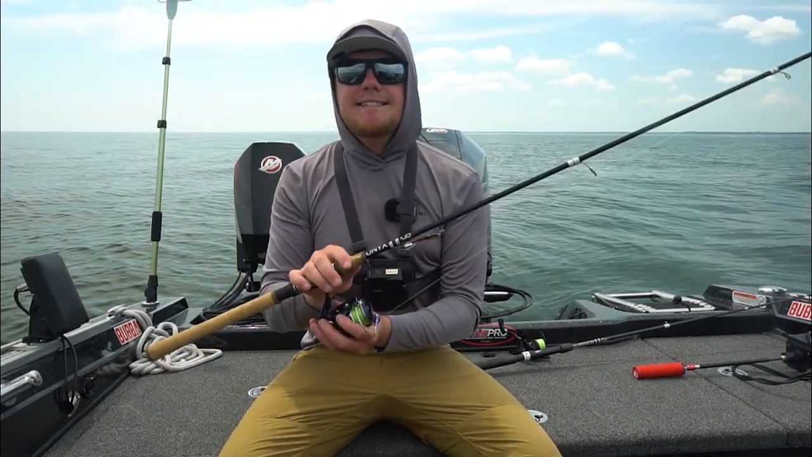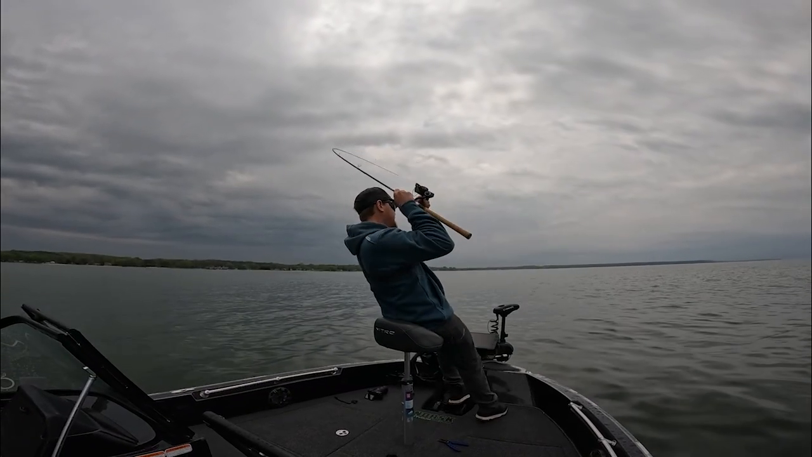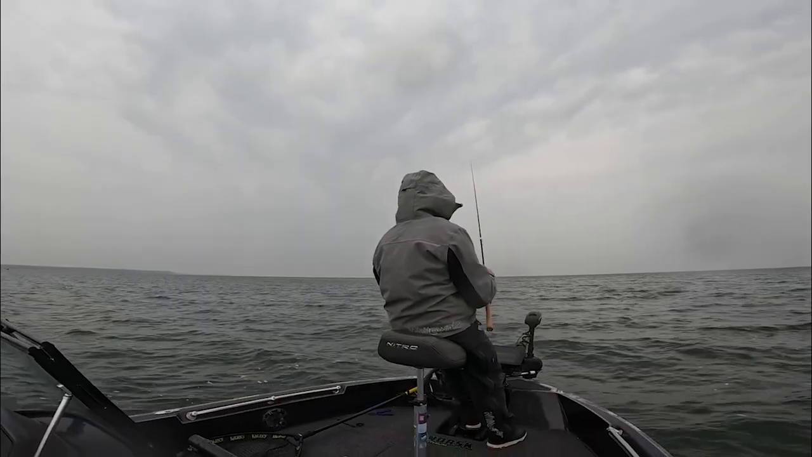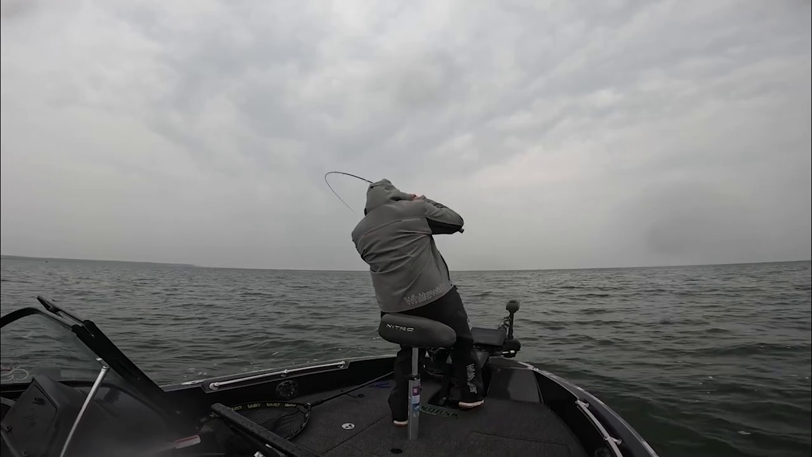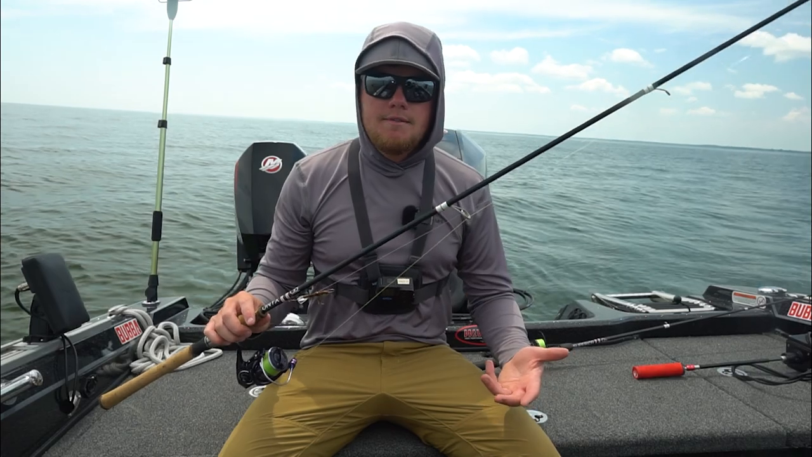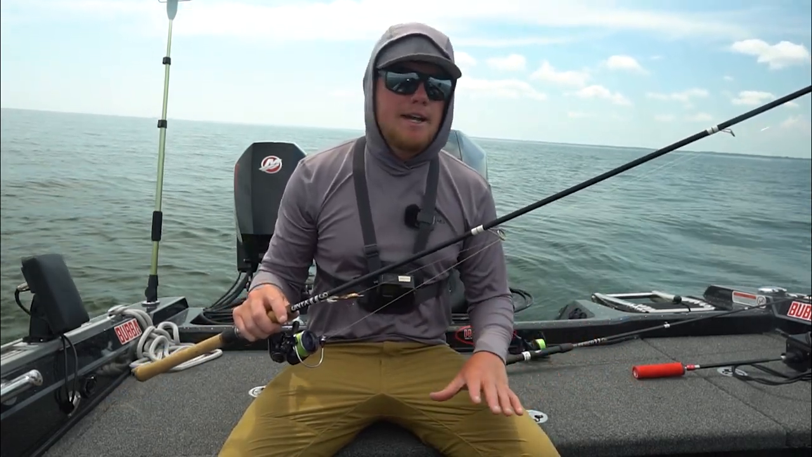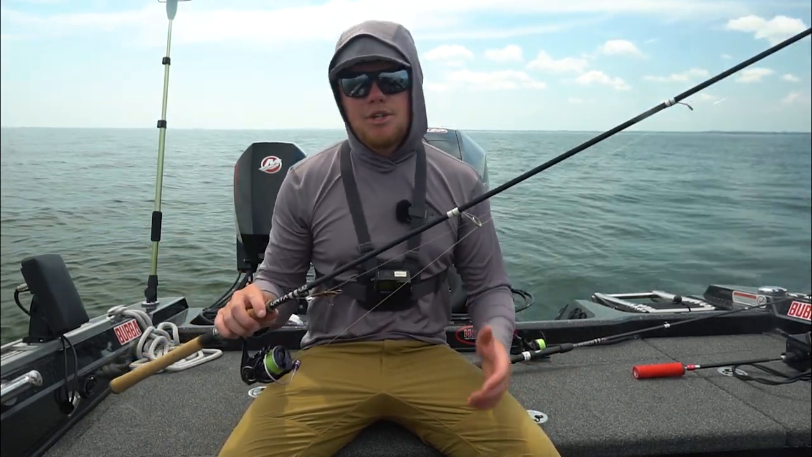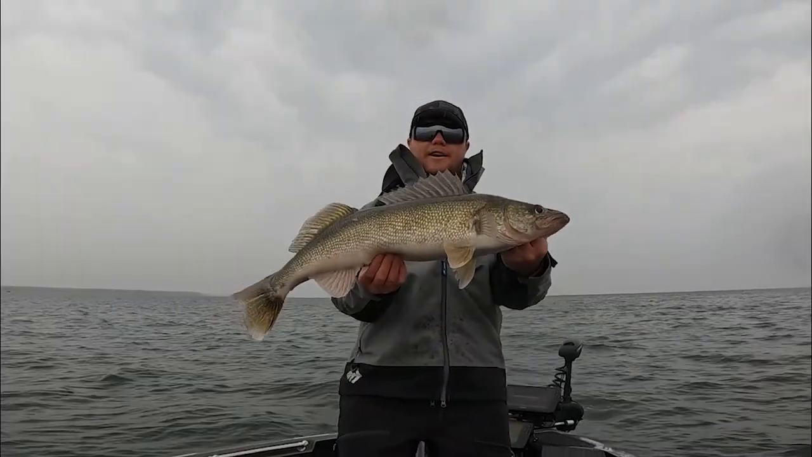This is the Onyx 7.2 medium light rod. I've been using this thing all spring long and I really haven't had time to sit down and tell you guys about it. But I absolutely love this rod. I used it all spring for my finesse style of fishing, whether that was throwing a hair jig, a jig and a plastic, maybe just a jig and a crawler even. A little bit earlier this spring, when they were in that transition period, they were a little tough to catch. A lot of times I found myself using this rod to really downsize my presentation, and it worked really well. It also works to haul in some of those bigger walleyes out here on Green Bay too.